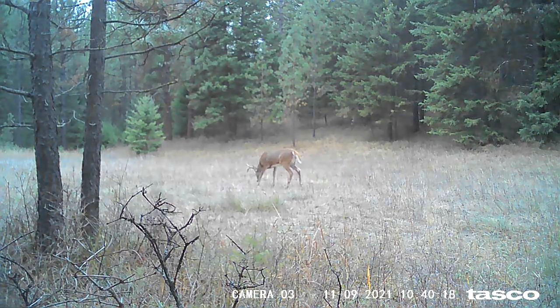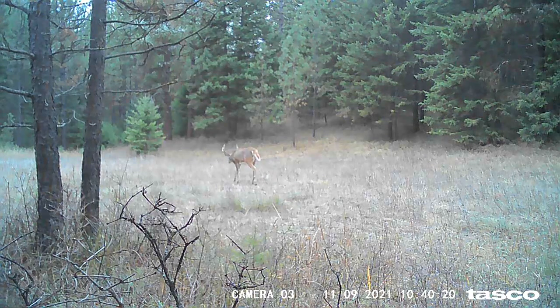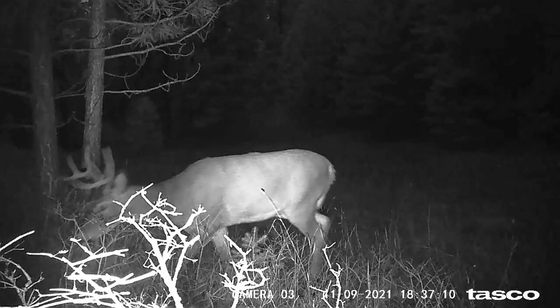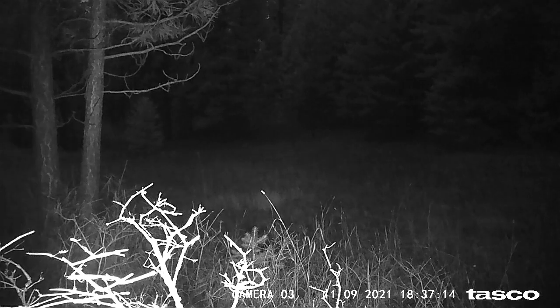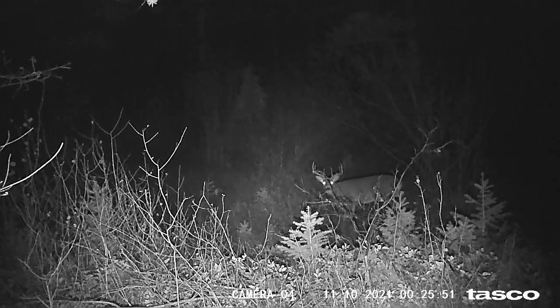Notice how we're moving into November now and we're seeing more and more bucks. There's another one walking right in front of the camera. So that rut is starting to crank up. They're starting to separate into groups, or separate from their groups.